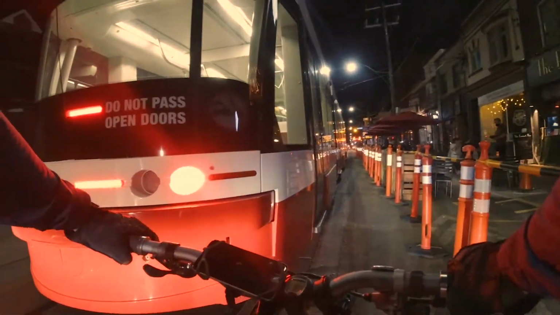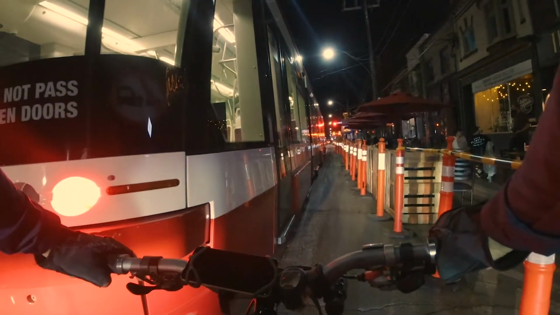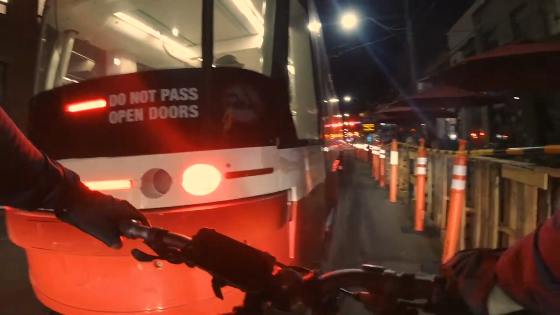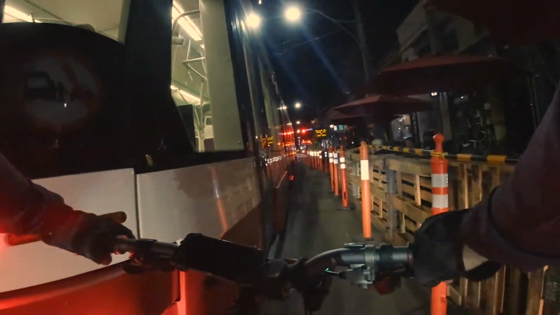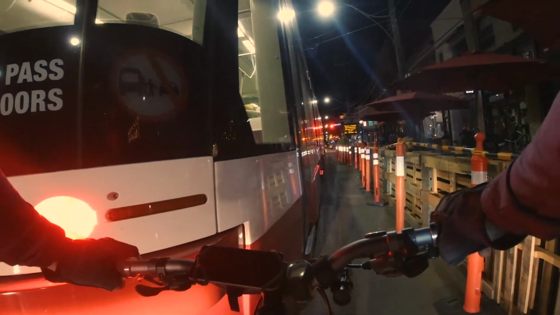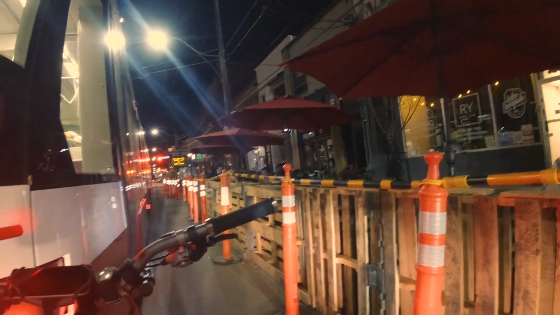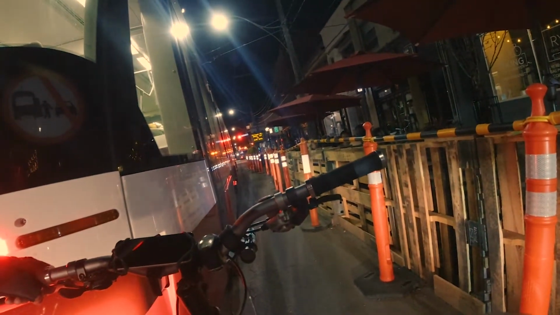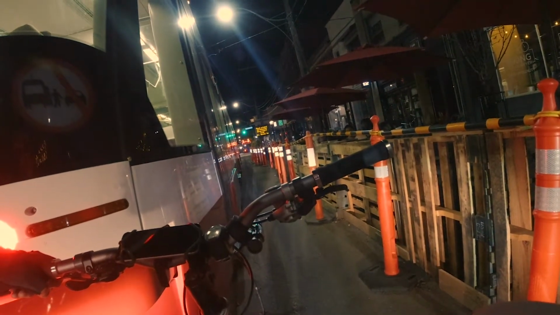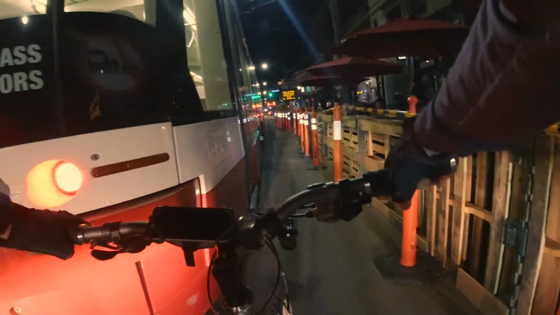Okay, where are we now? The old streetcars used to be shorter, so it's easy to pass them, but if you pass this guy, it's way too long. Oh man. Everybody's sitting here in a patio with no lights. It's kind of romantic. We have a garbage truck in front and a streetcar.